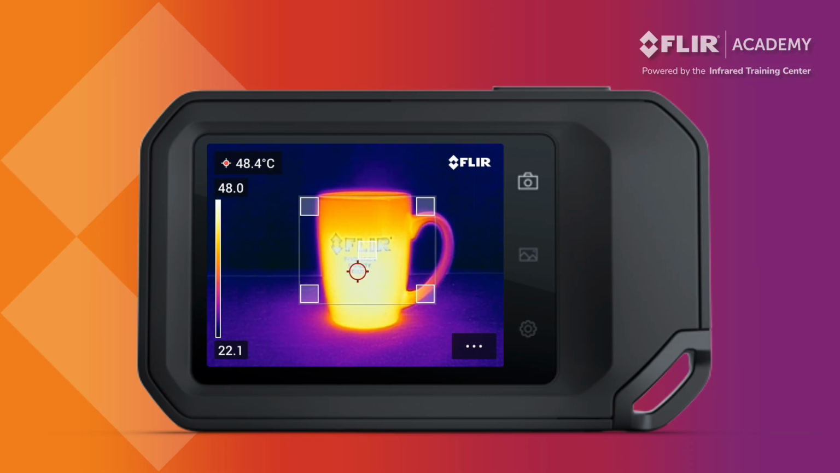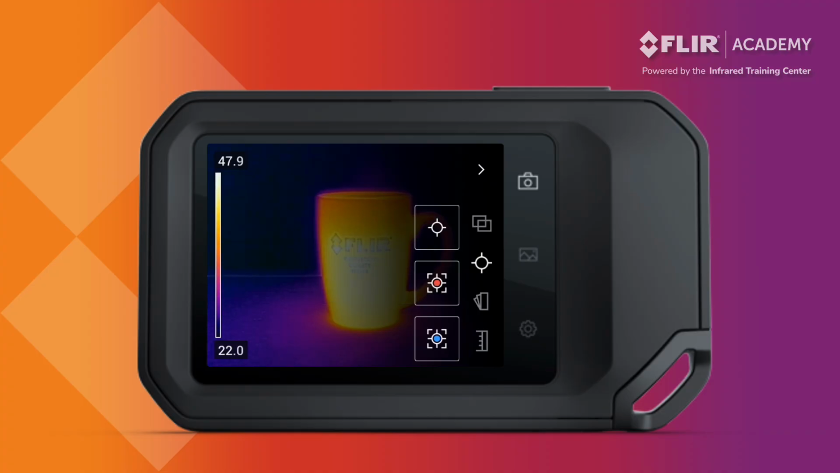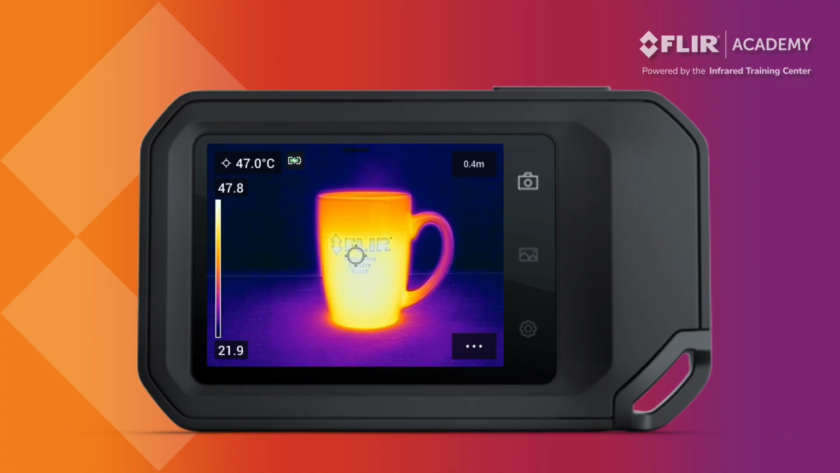While the C8 offers basic functionality with measurement tools, remember that all of these and more can be accessed in your reporting software such as Thermal Studio or online with Flir Ignite.